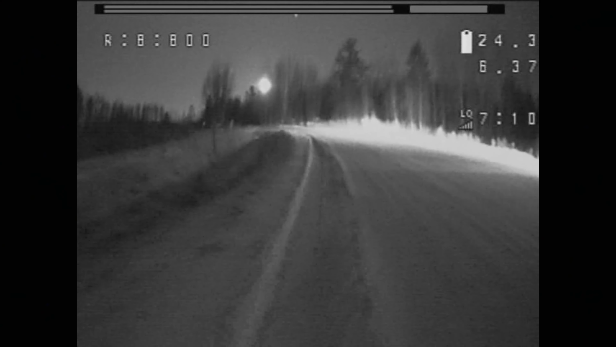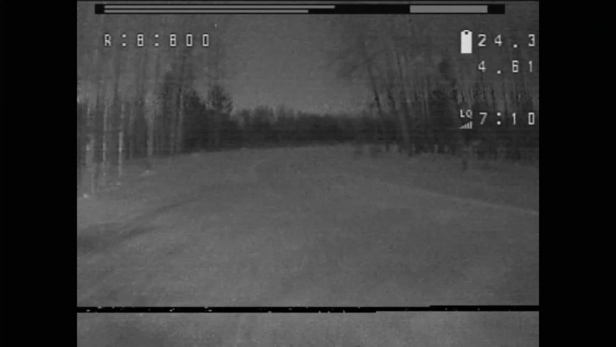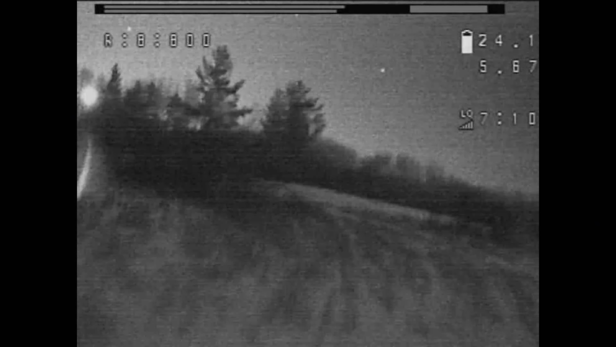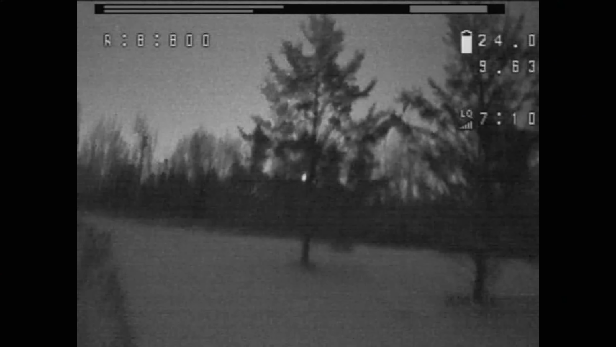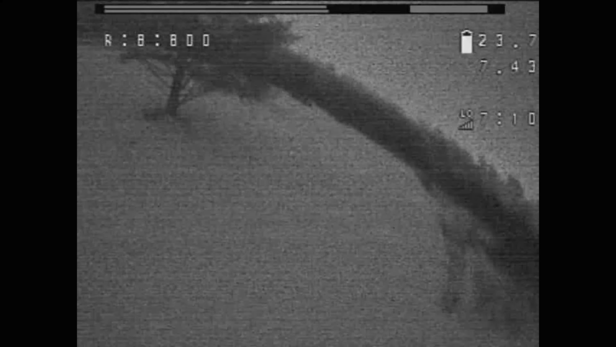Dude, this is so dope. No way. I mean, it's not unbelievable, but it's totally flyable. No way.